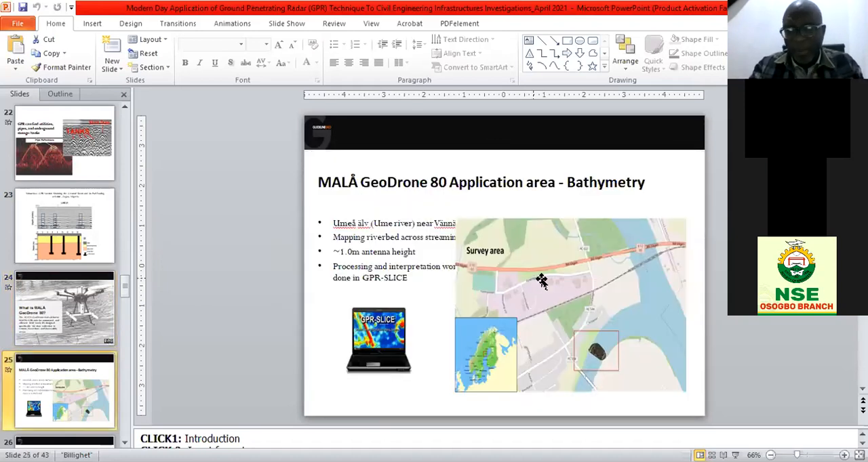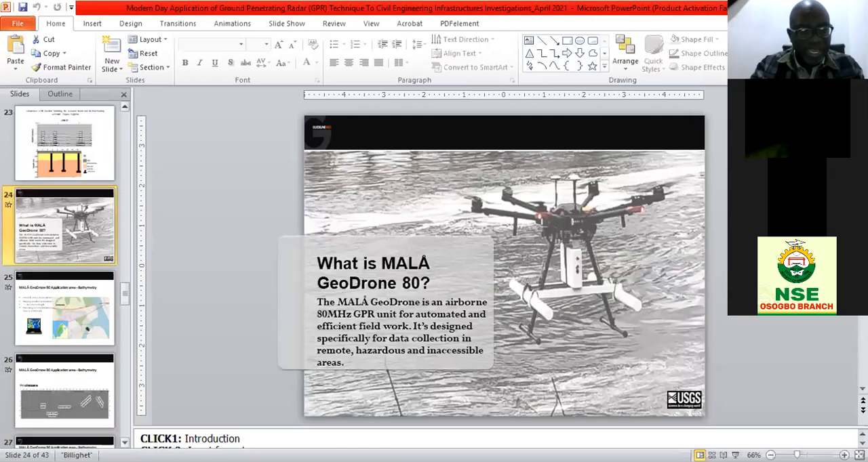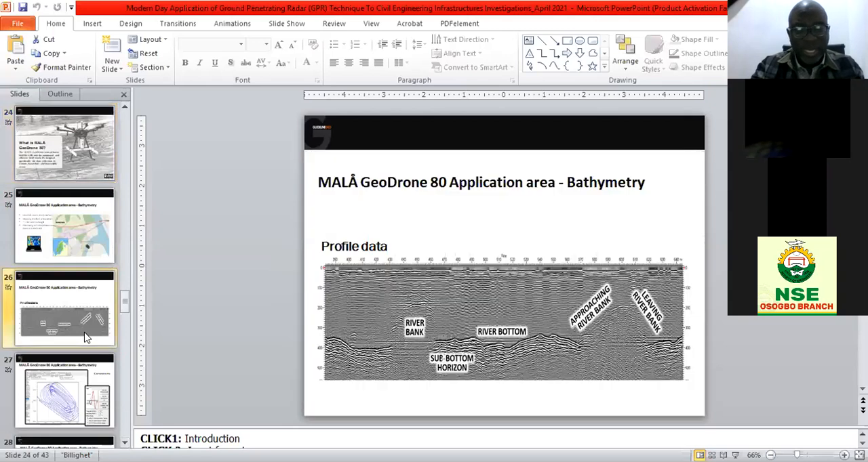This is an example. This is just data given to us by Mala, Sweden. This is the trajectory of a survey line that the drone that I just showed flew, and it was able to cover an area, a difficult terrain that they could not access. At the end of the day, the river bank, the river bottom, you can see the bottom of the river along that part, and the lithology along that part, and the structures, the near surface structures in the first 1 meter were effectively mapped.